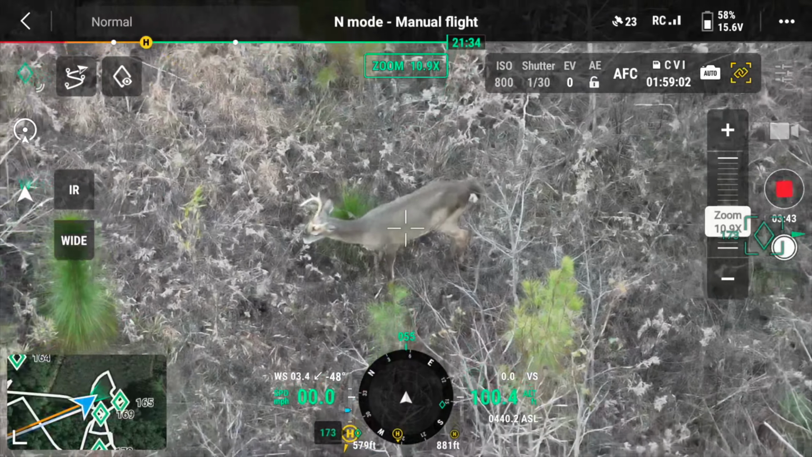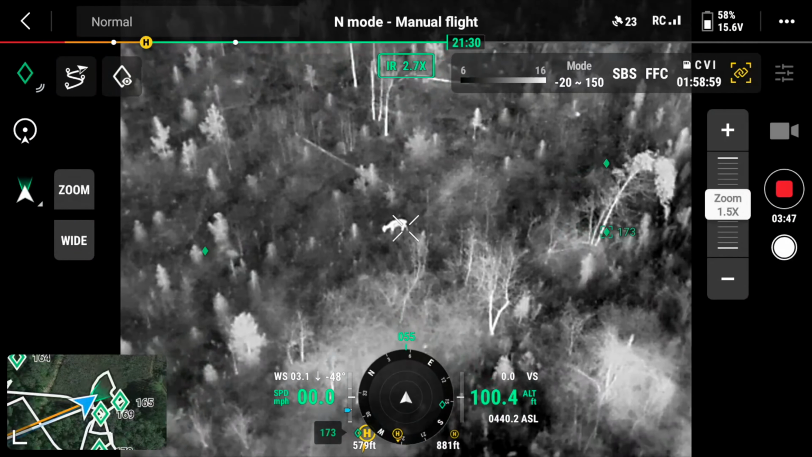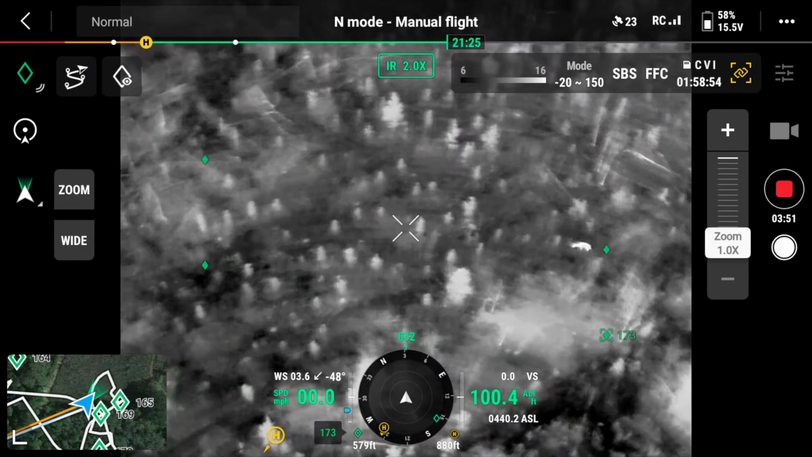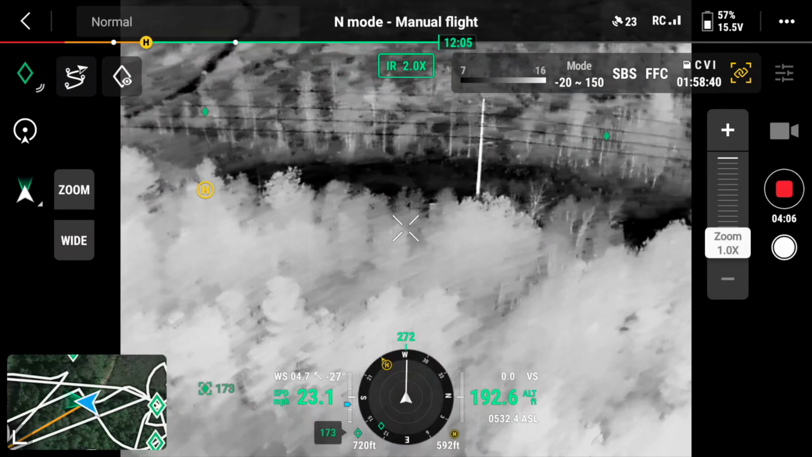So not far away was Left Uno. I come over here to check him out. I just heard a big pow. Whoa, looks like Dad has shot a deer.